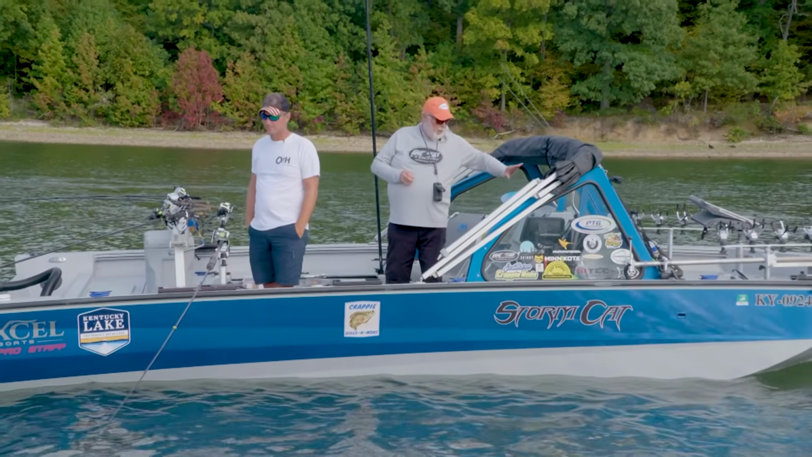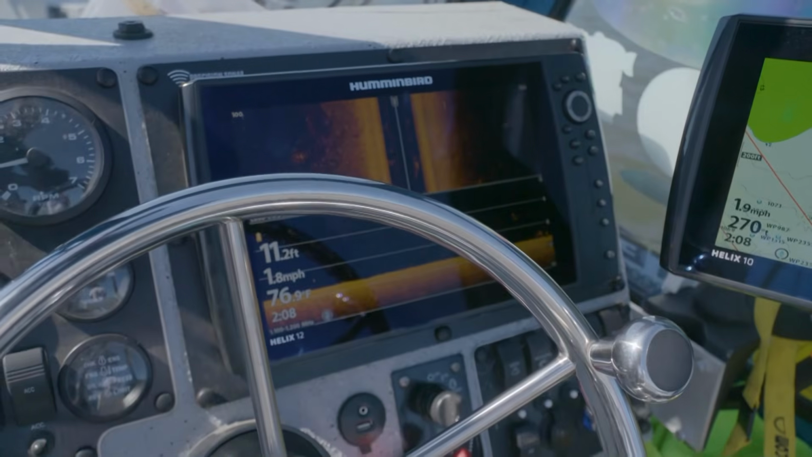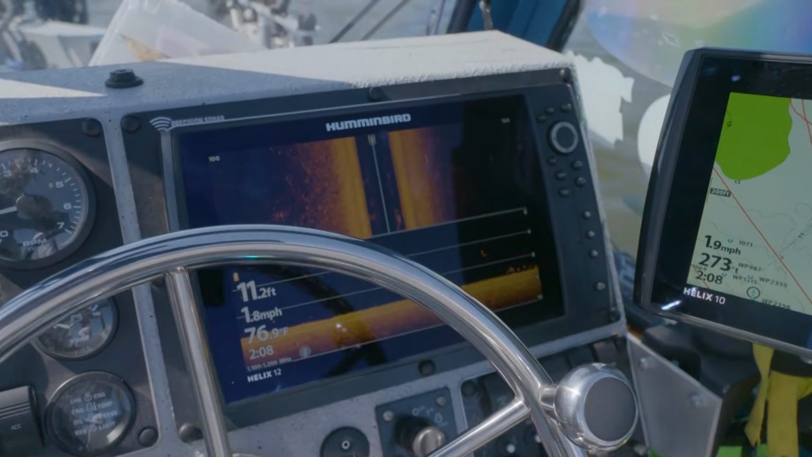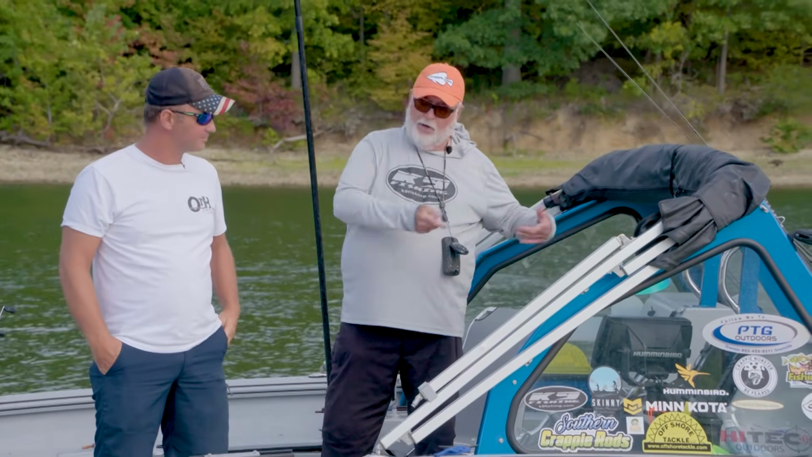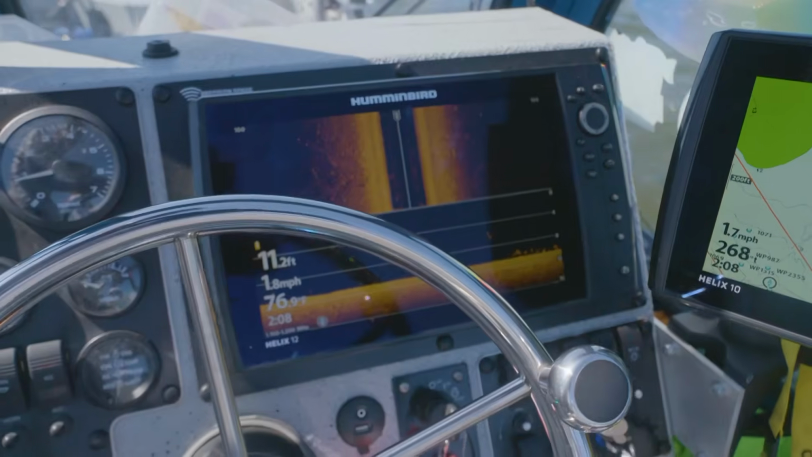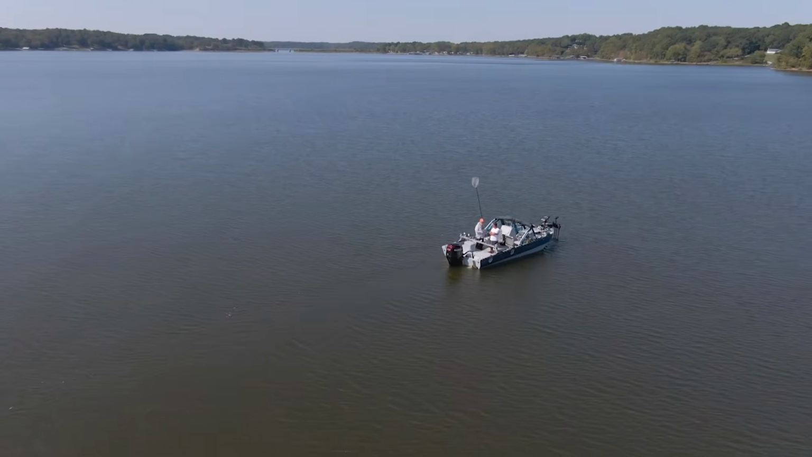Yeah, I spend two-thirds of my day watching my down image and my side image. A lot of times, if I see structure, a stake bed or something that I don't have a waypoint for, I'm running waypoints. That's how I get a lot of my waypoints. This school of shad, look at them over here. Oh yeah, just a cloud of shad.